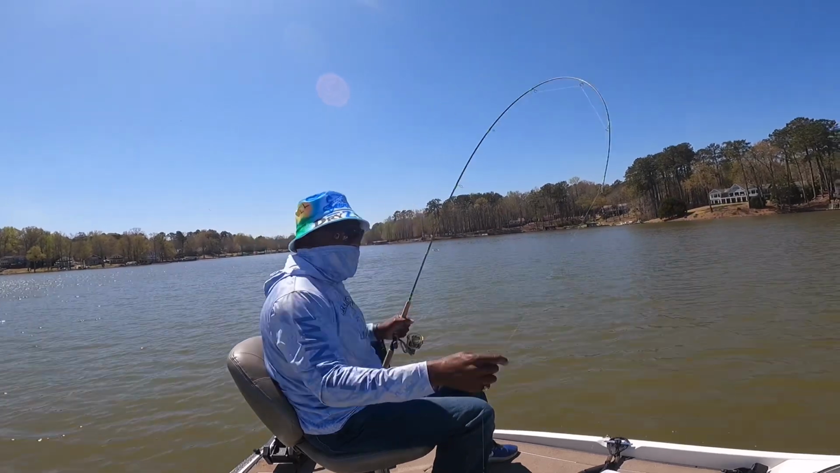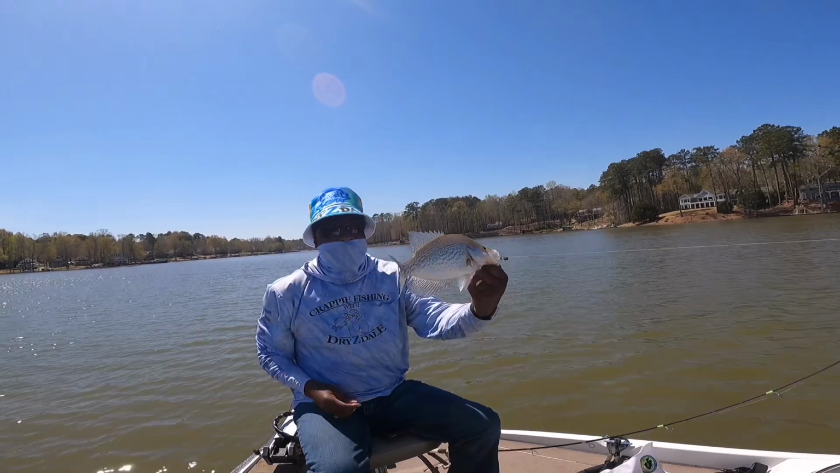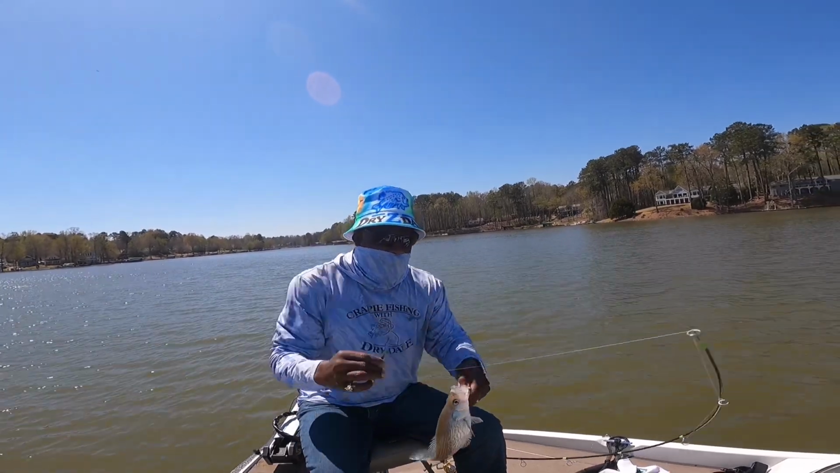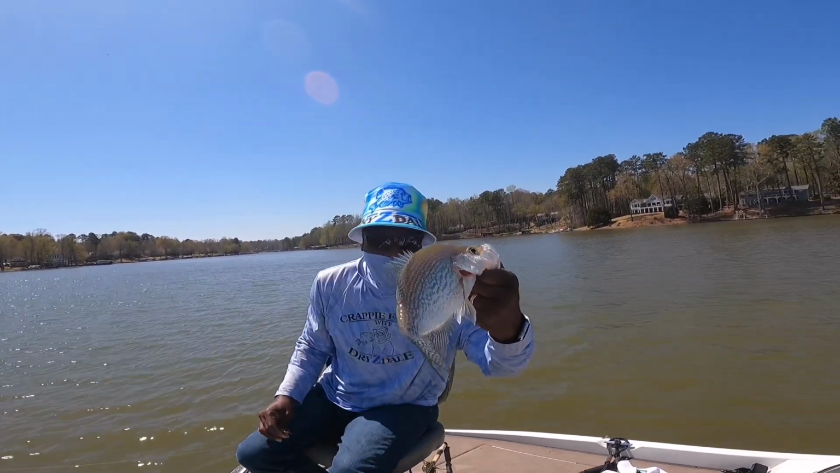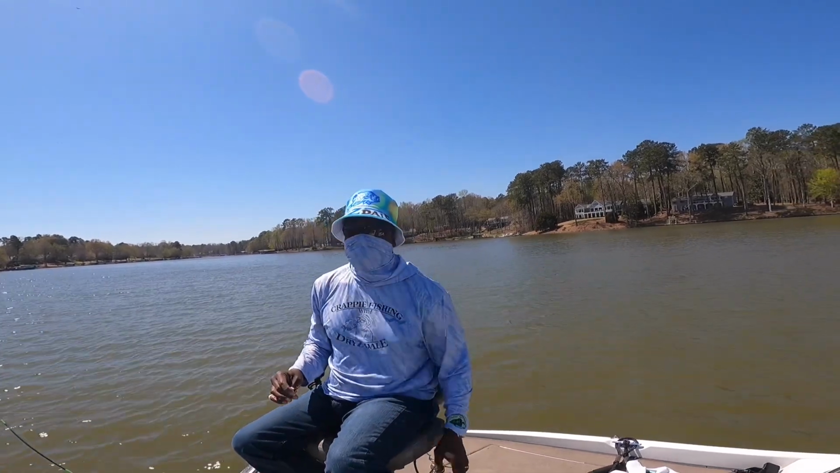That's the biggest fish of the day so far. That's a Shirley. First Shirley. She gonna make the cut for sure. Big Shirley.